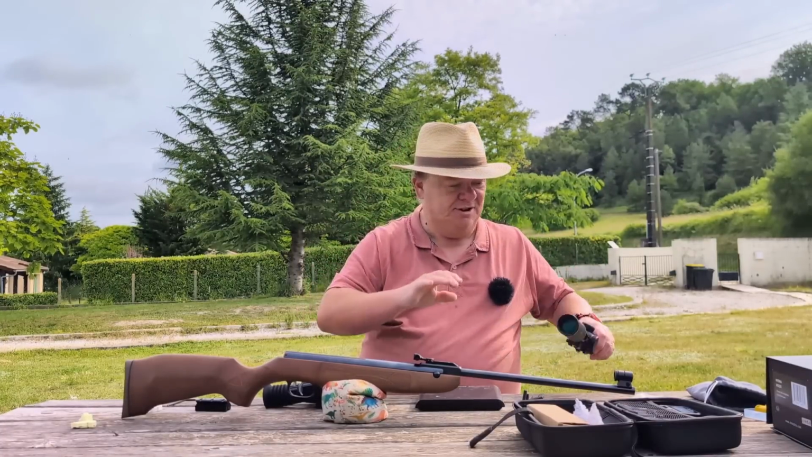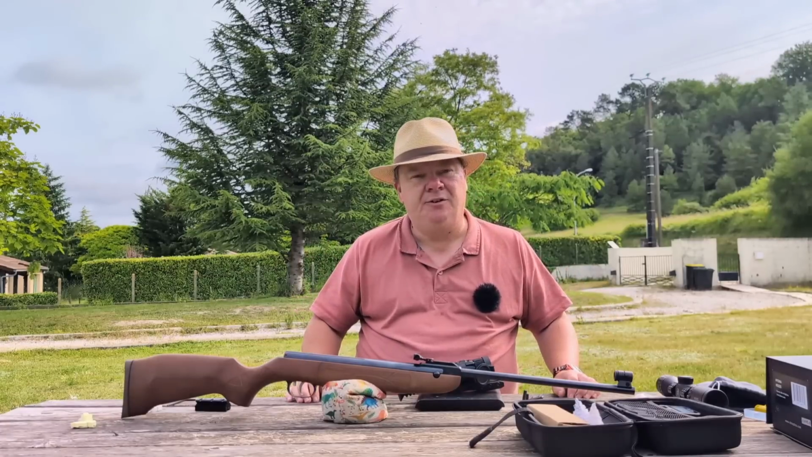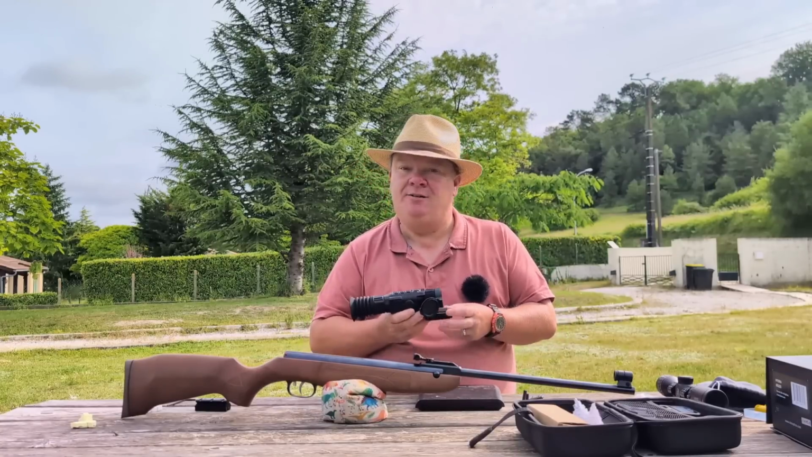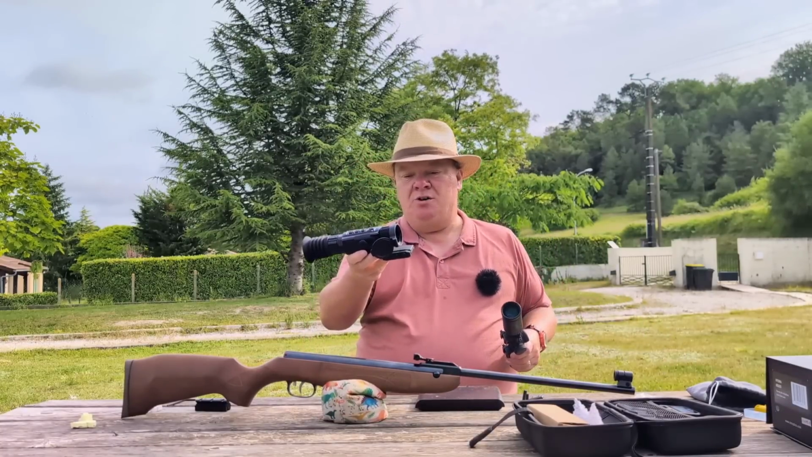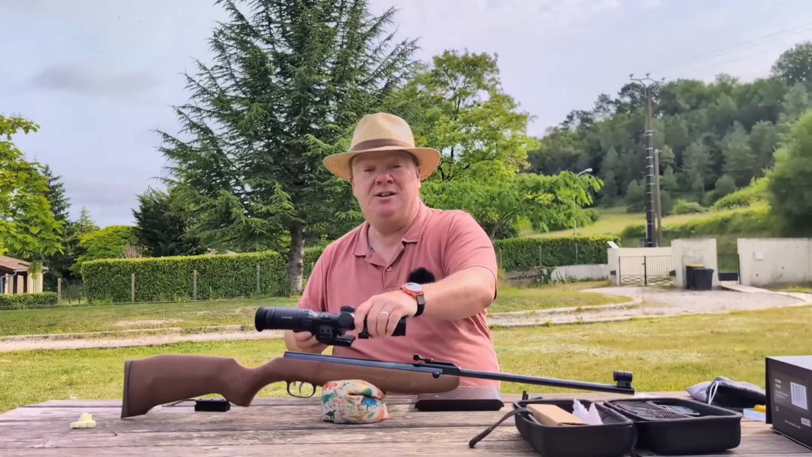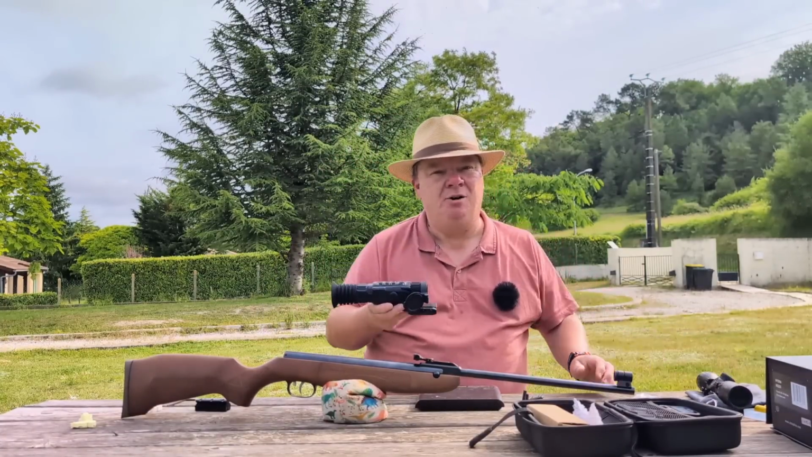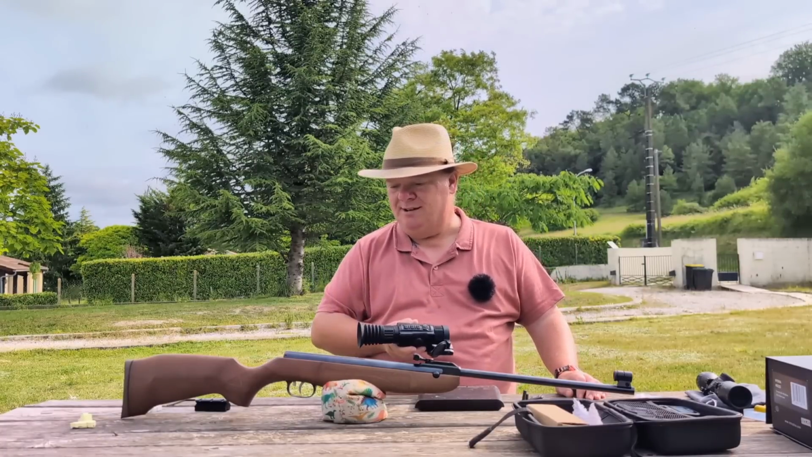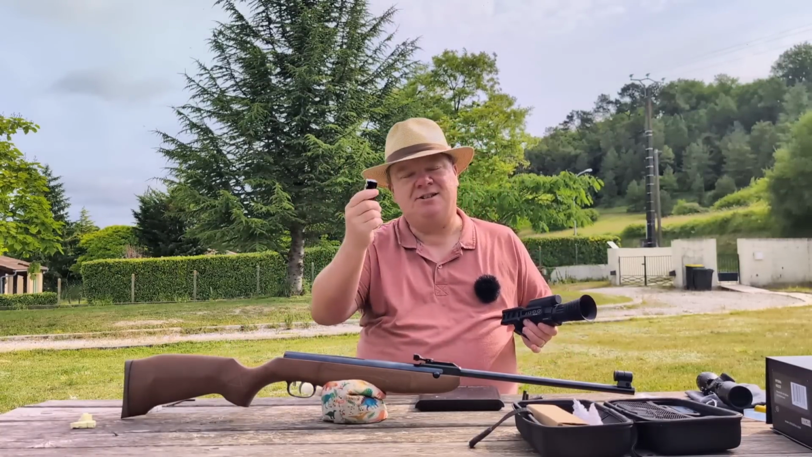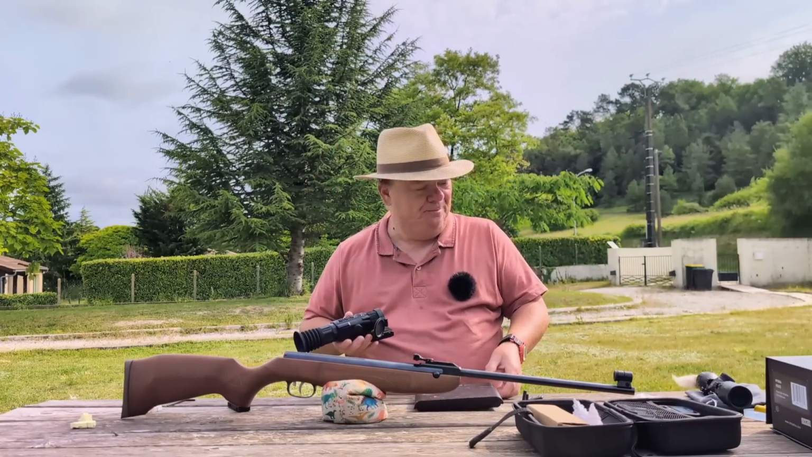So that is 565 grams, and I'm replacing it with this, which is 561 grams. So 4 grams is nothing for most of us. So if you were to replace a 2 to 7 by 32 scope, which is the kind of scope you really want on a gun of this sort, with one of these thermal units, you're going to pay no price in weight. It's the same weight. Except, I also need this adapter. Let me just weigh that. That's 70 grams. So we're talking 60 grams more, which is not an awful lot.